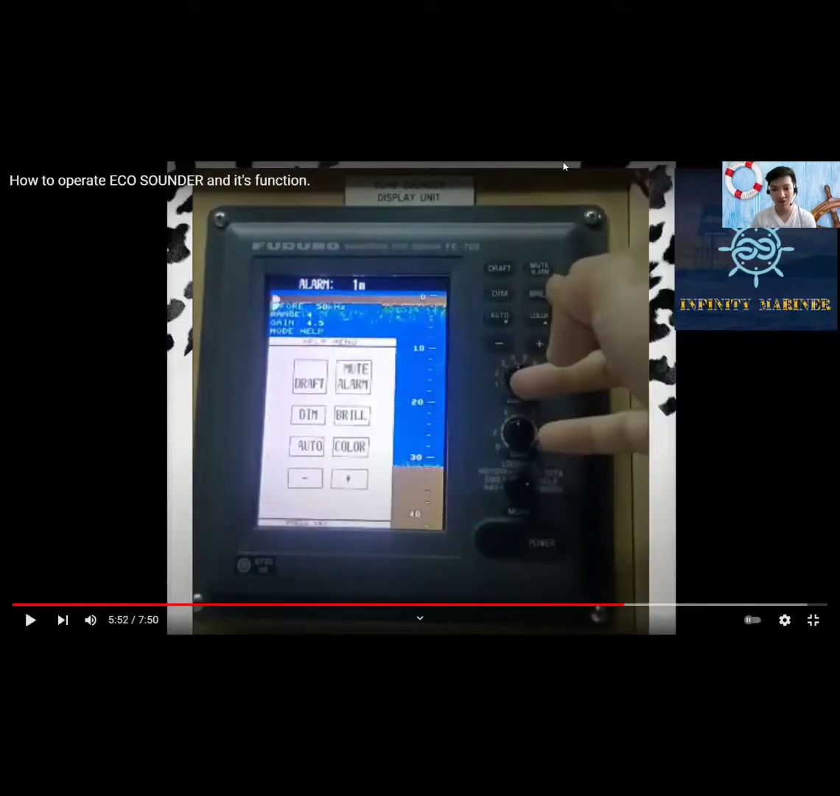So in the help menu, you could click the different menu options such as the draft, dim, auto, mute alarm, drill, and color.